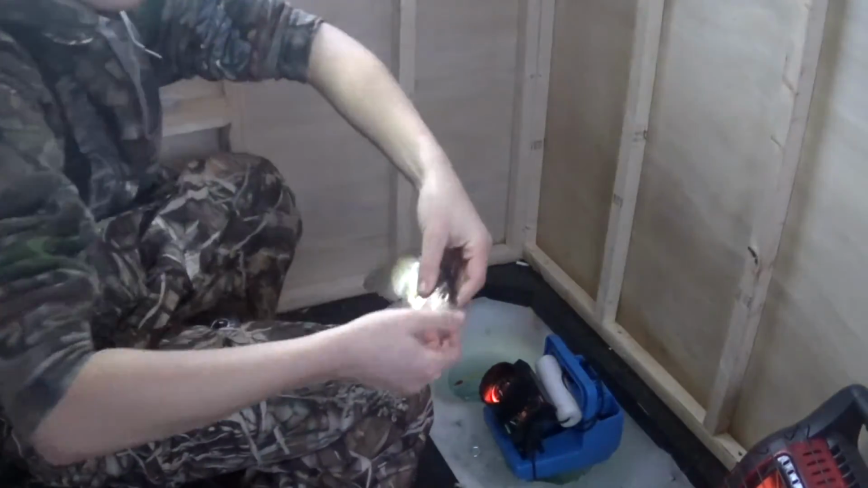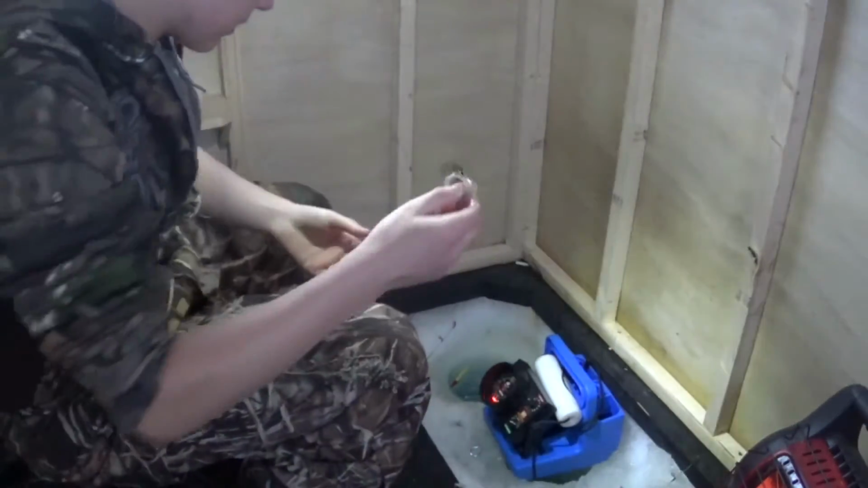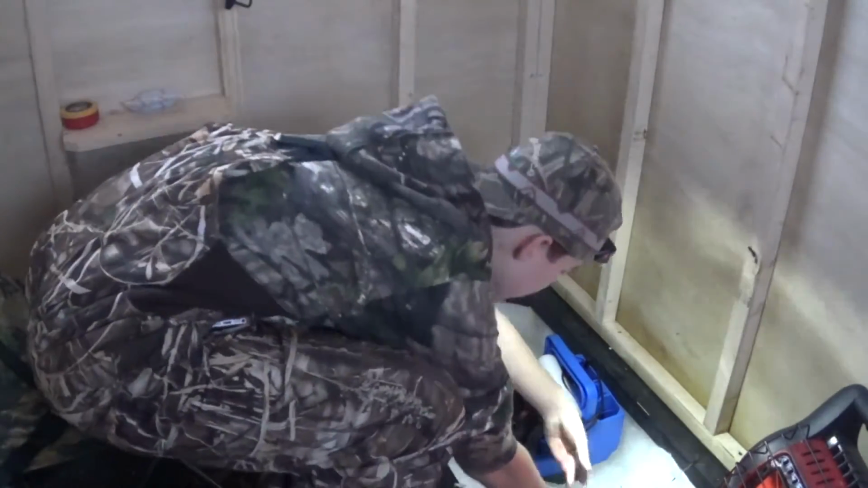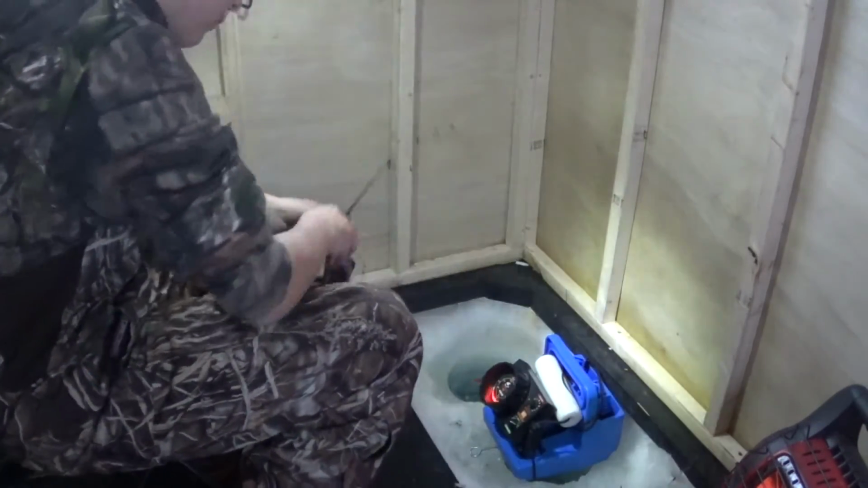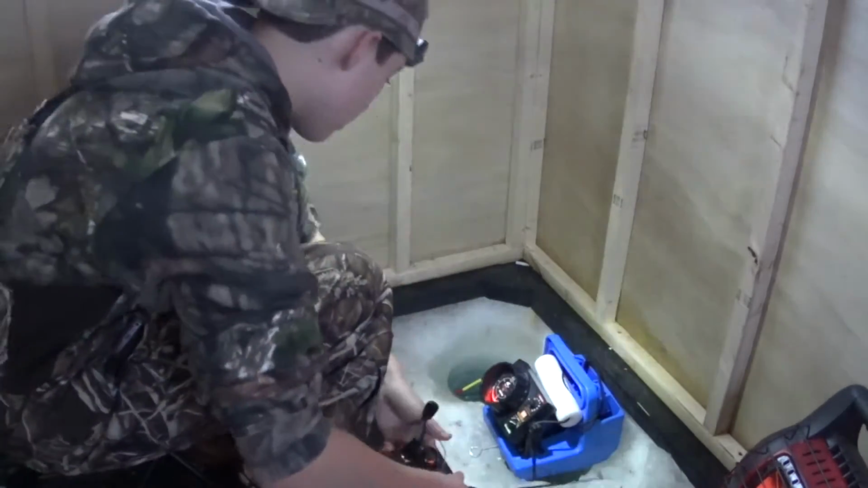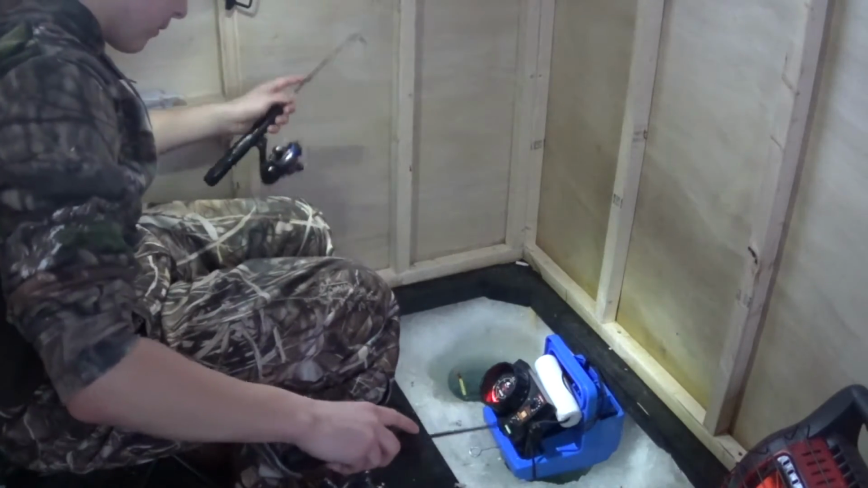So, right here. Just a little guy. There it goes. Released perfectly. We're fishing about 34 feet of water today. Oh shoot, here's a fish coming out. Now this one. We're fishing about 34 feet of water.